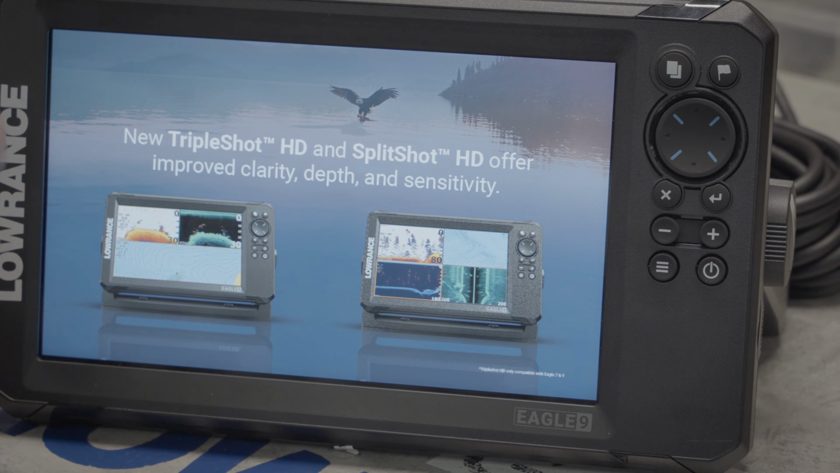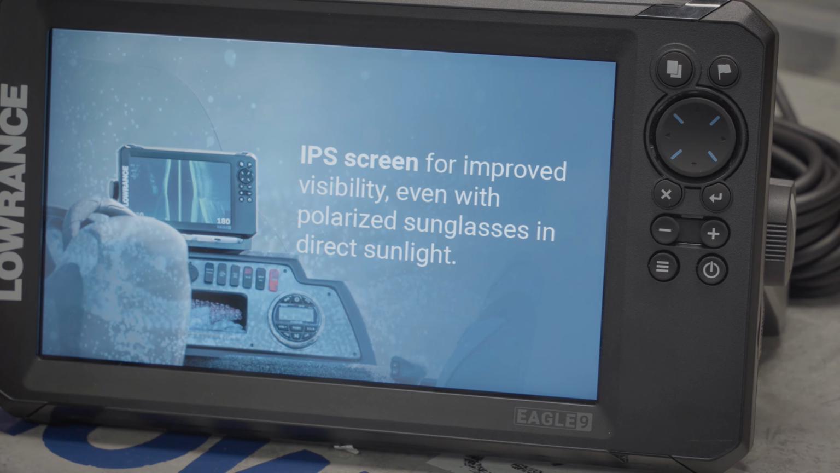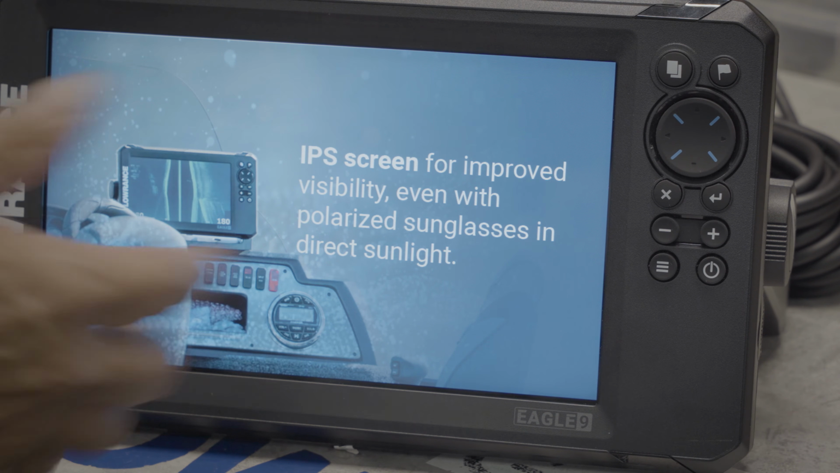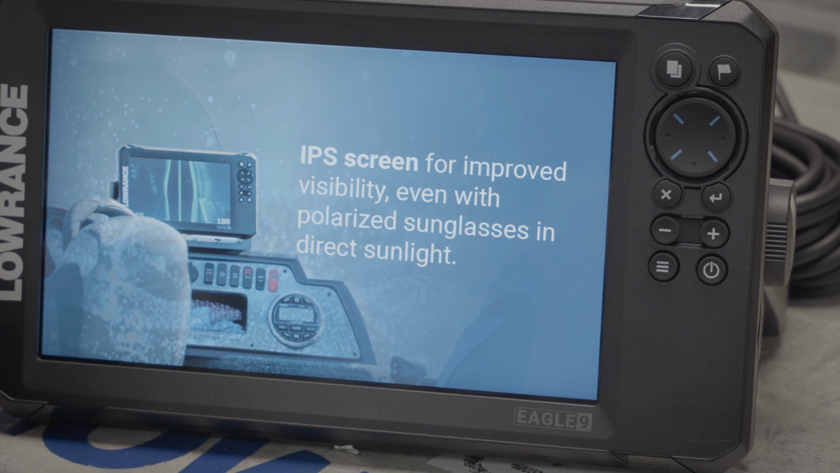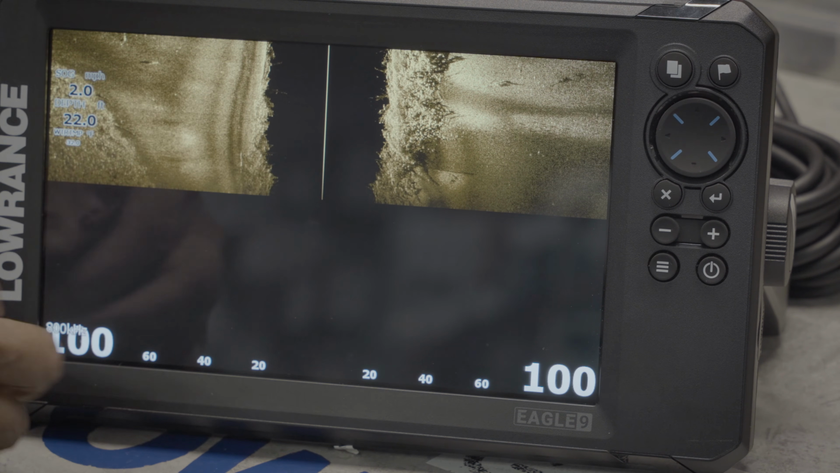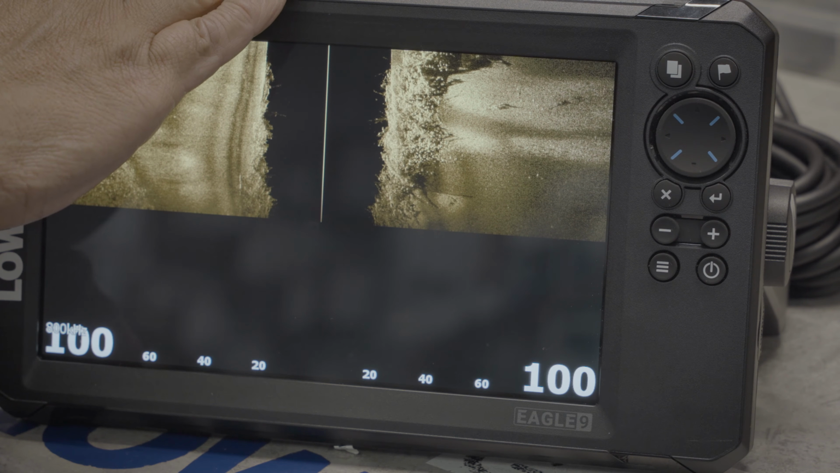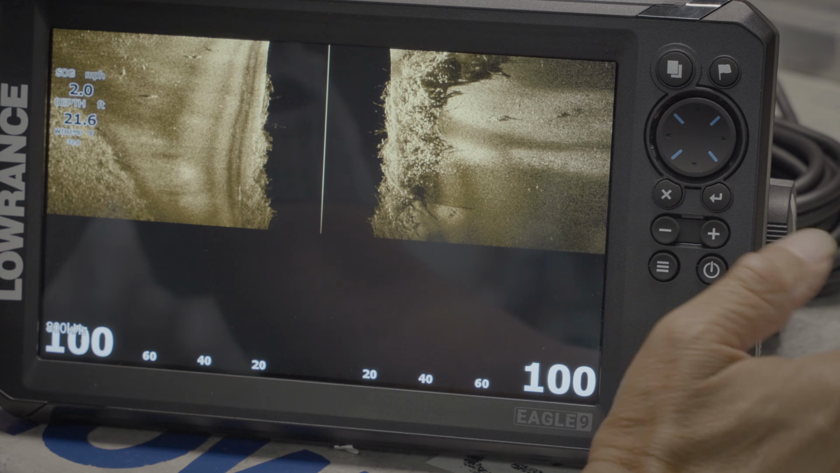So if you're at home playing with your unit, if you just want to enjoy learning the unit when you're in the garage or not on the water, when you simulate, it will not memorize anything that you do, so you can look at what you've done. When you're on real mode, which is non-simulator, it will memorize whatever you do. So when I turn this unit off, the settings I had last done before I turned on the simulator stay there. So we start with the side scan.